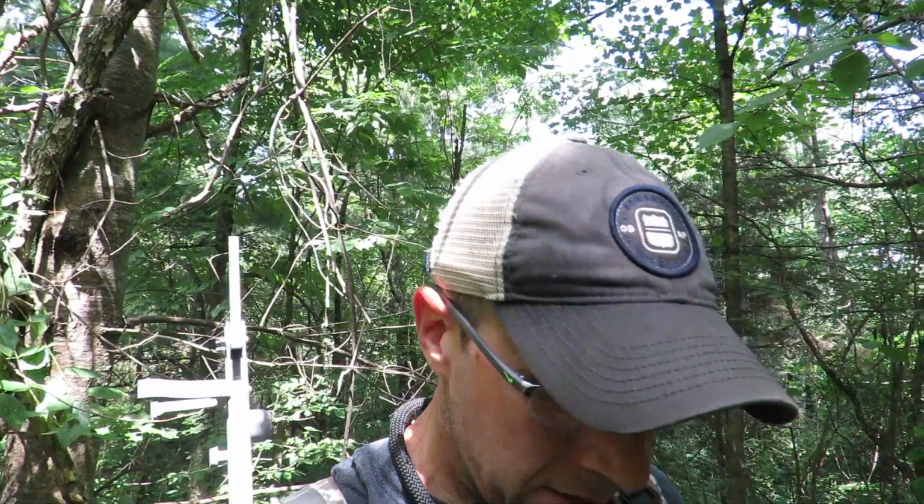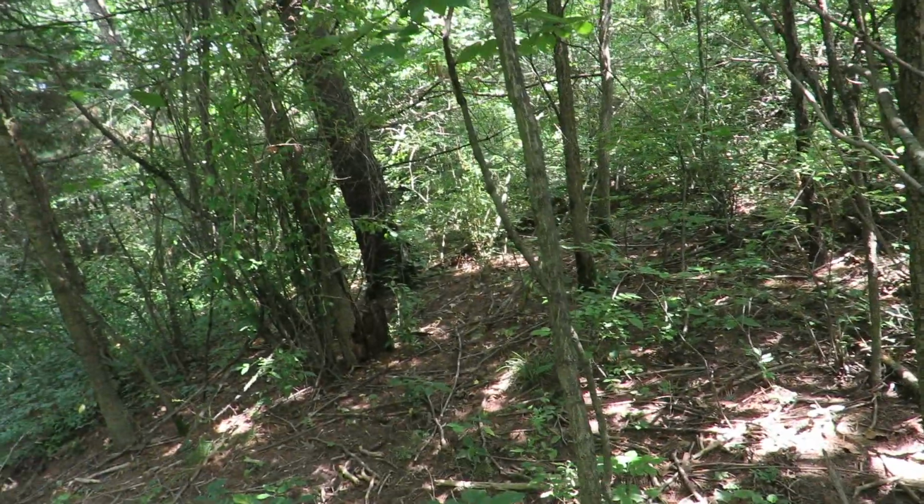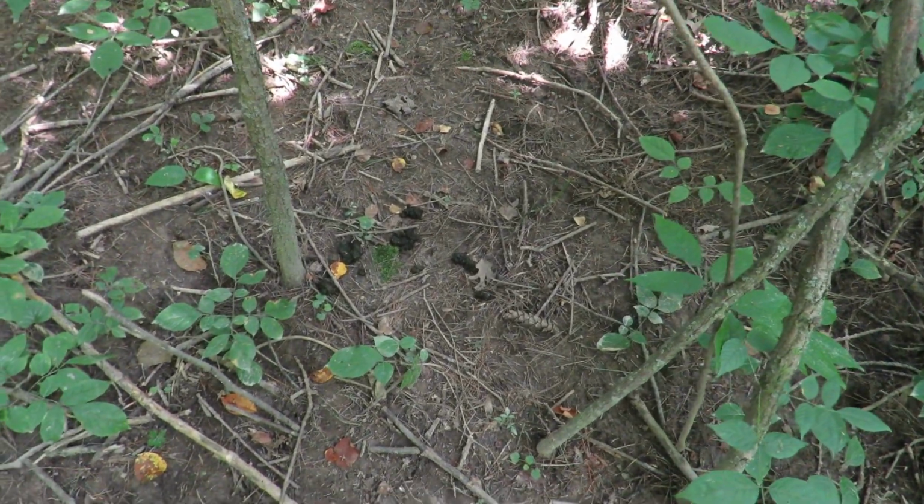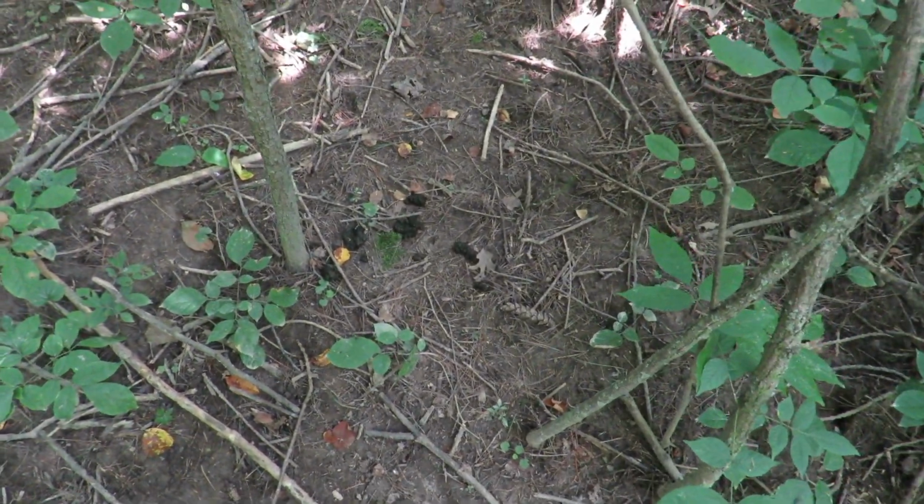Well, I've really gotten myself in here pretty deep and pretty hemmed in by just how thick it is. I really don't know if I can go any further. But in the meantime, I did find some good sign. I found 2 or 3 different spots of buck droppings.